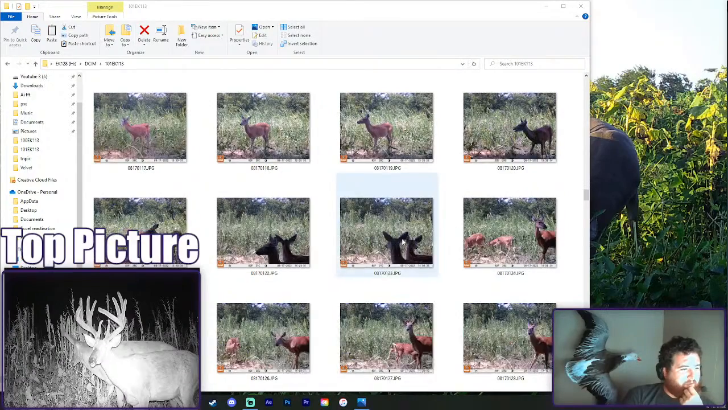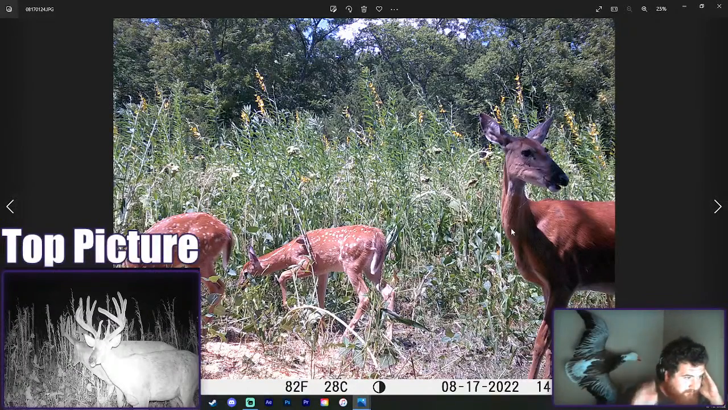This must be when it was starting to cool off. You're starting to see, ooh, twins. Look how cute they are. They look real healthy, so that's good. Is that the same location? Never mind, you just answered my question. Yes, Lydia. But yeah, fawns look really healthy, so that's good.